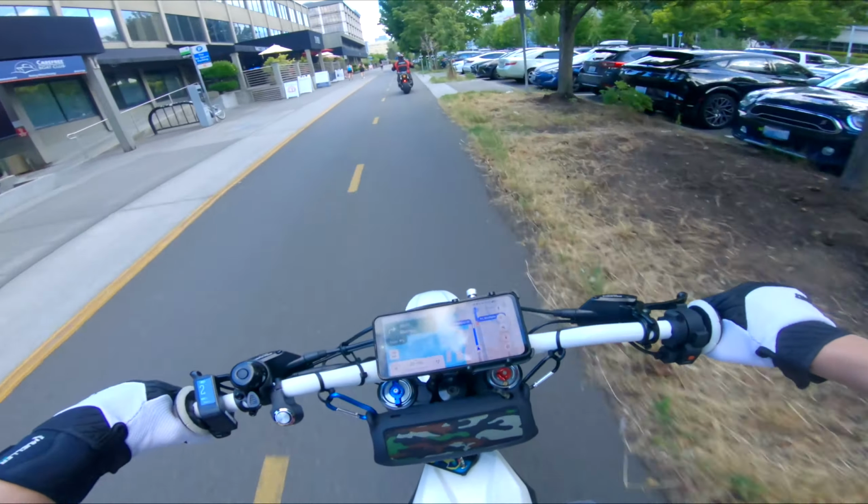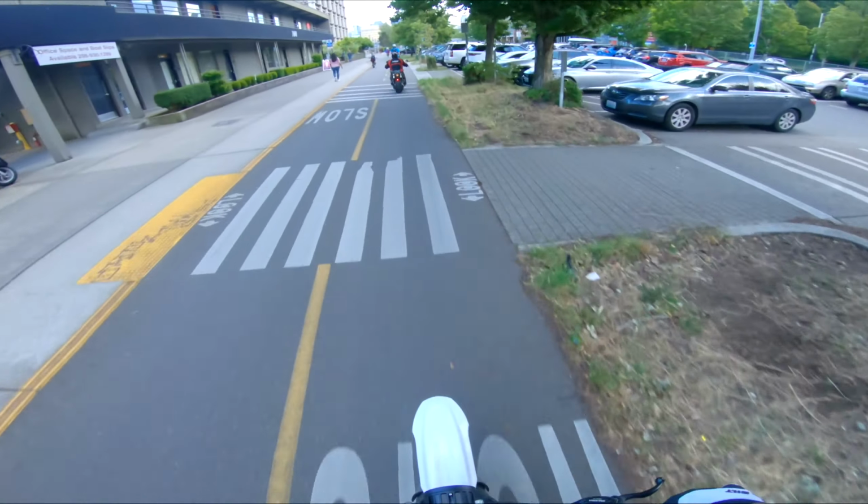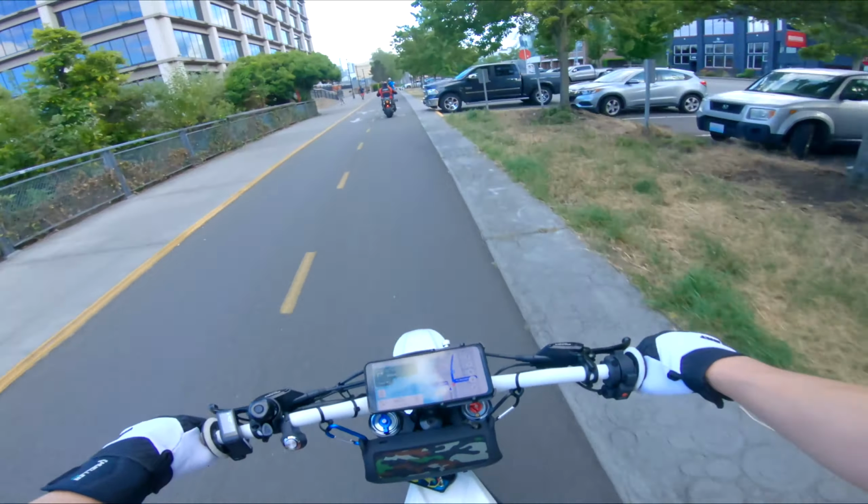But I don't really want to put the dual sports on my 19ers. I'd like to keep those basically stock, because I really like the stock wheel setup and how lightweight it is and all that. So yeah, I don't know, tough call.